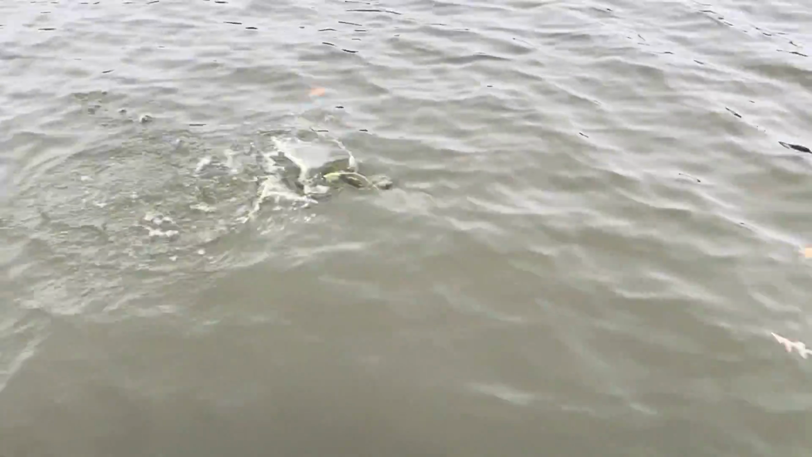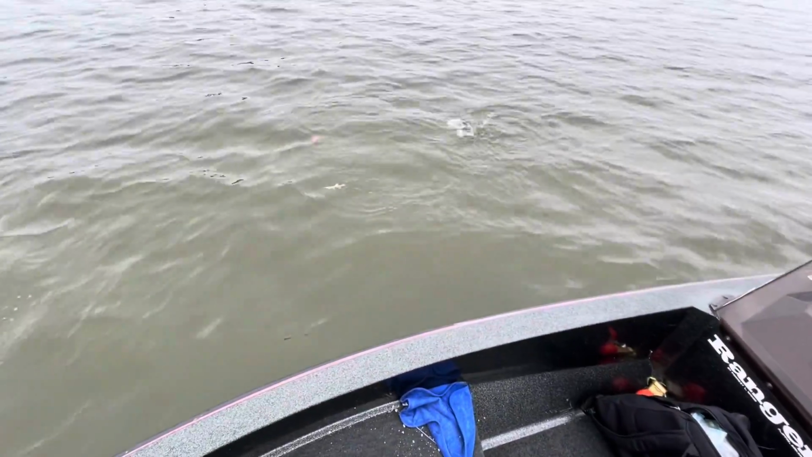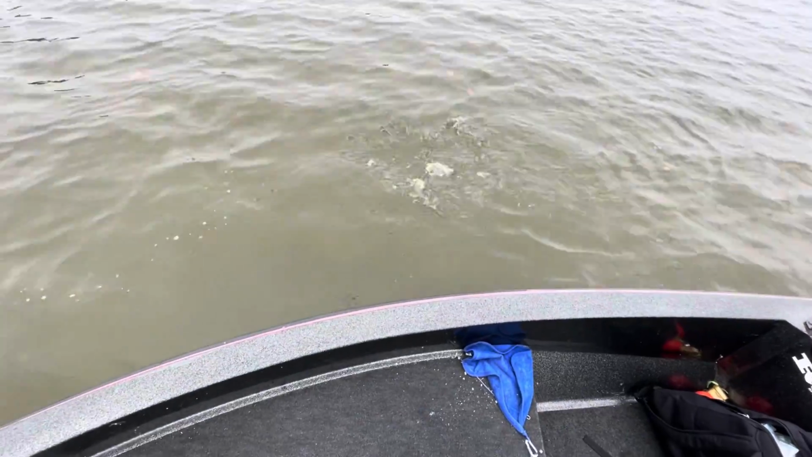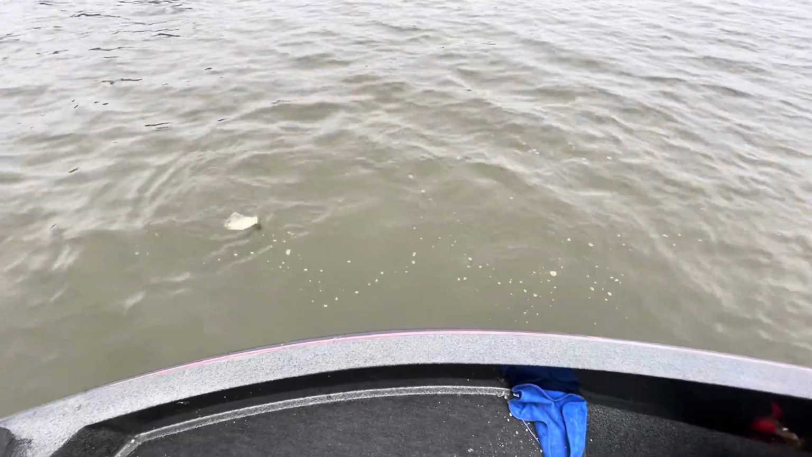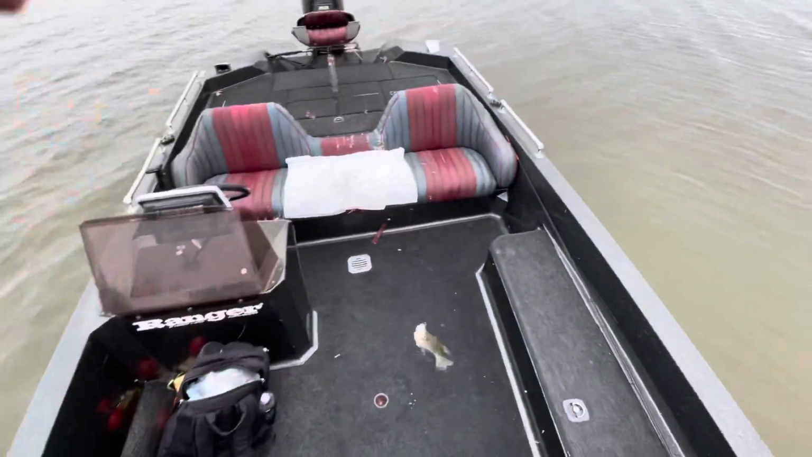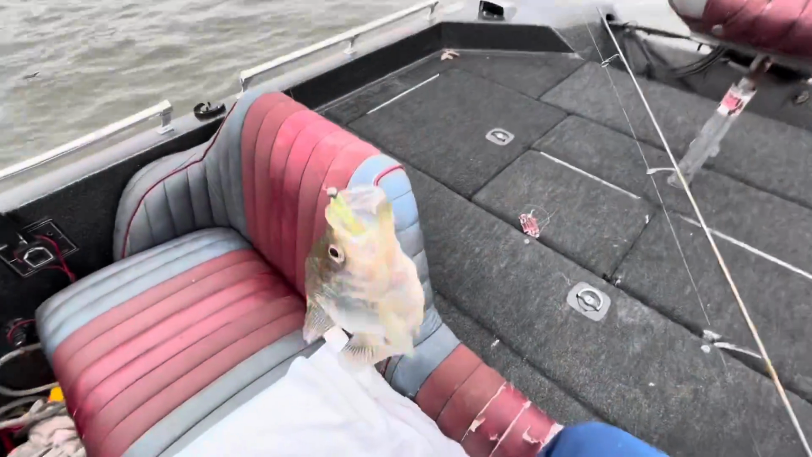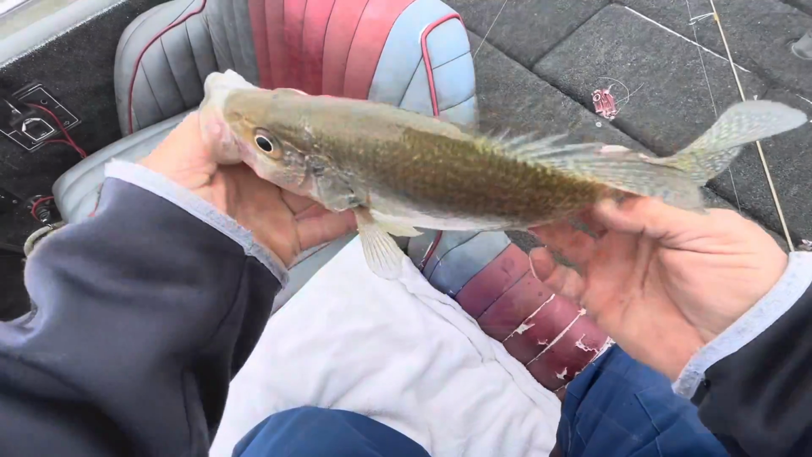Oh, that's a great big one, look. Oh, I got him hooked real good. He's a great big one, but he'll eat her. Still a good fish.